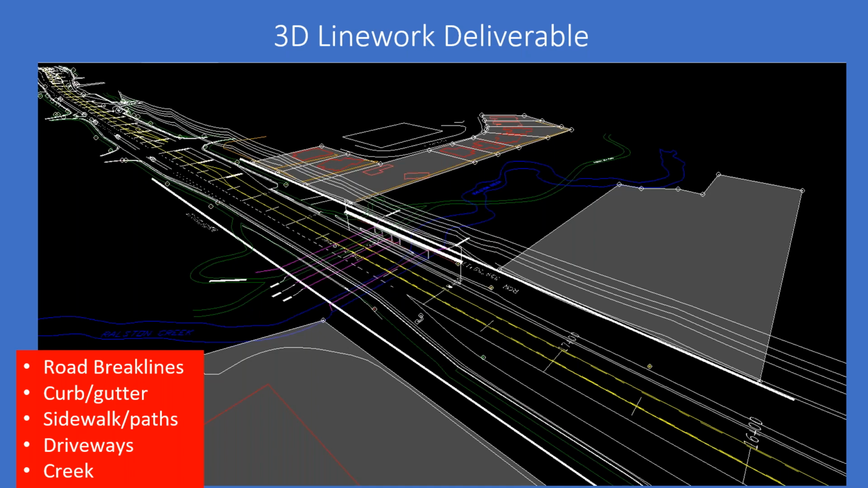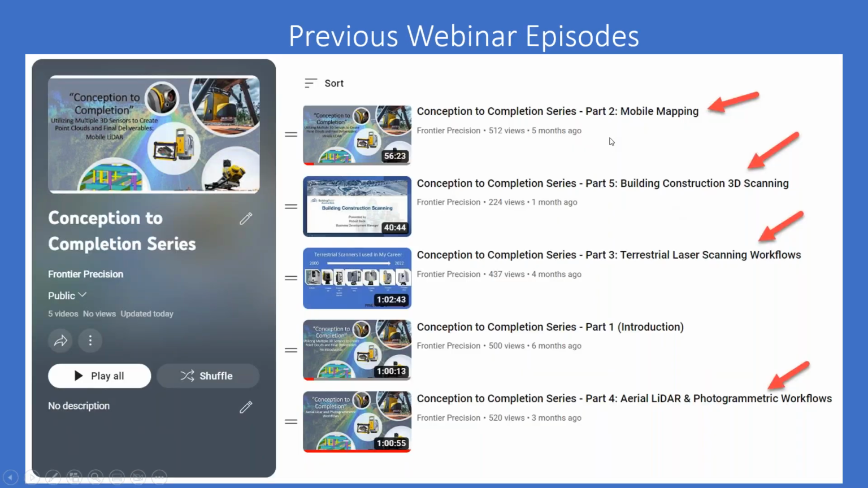But if you're looking to see how I extracted all this roadway data that you can see here up and down the roadway, lane lines, curb, gutter, sidewalk, and then getting into some of the stuff that was collected more so with the aerial LiDAR, being this bike path and this creek, just the various ways that you could do that are involved in our previous session. So I wanted to point those out here. Those are up on our YouTube page under the Conception to Completion series playlist.